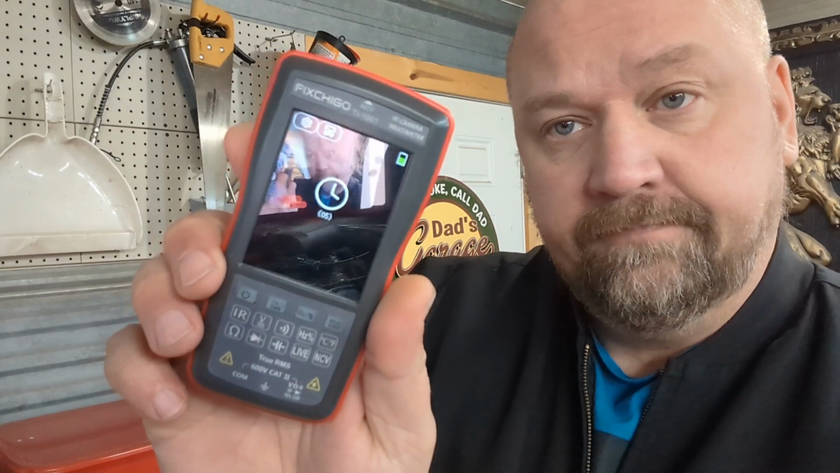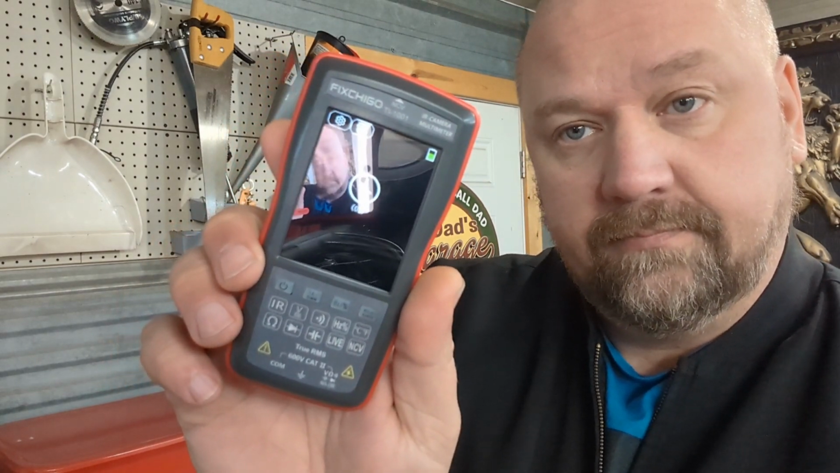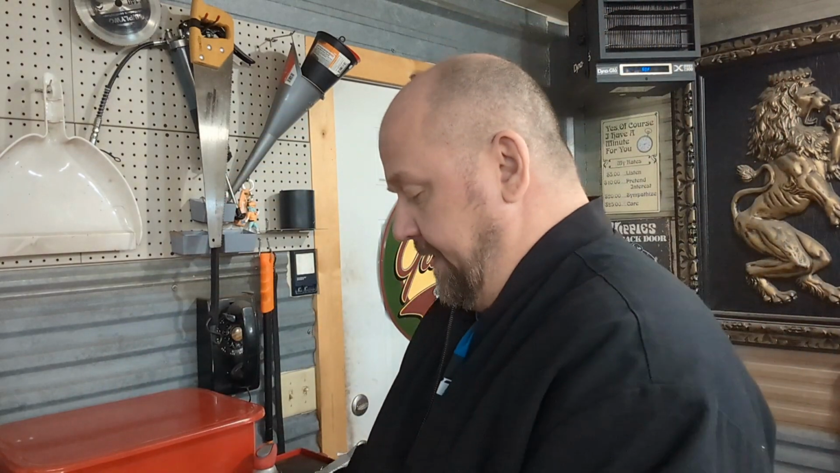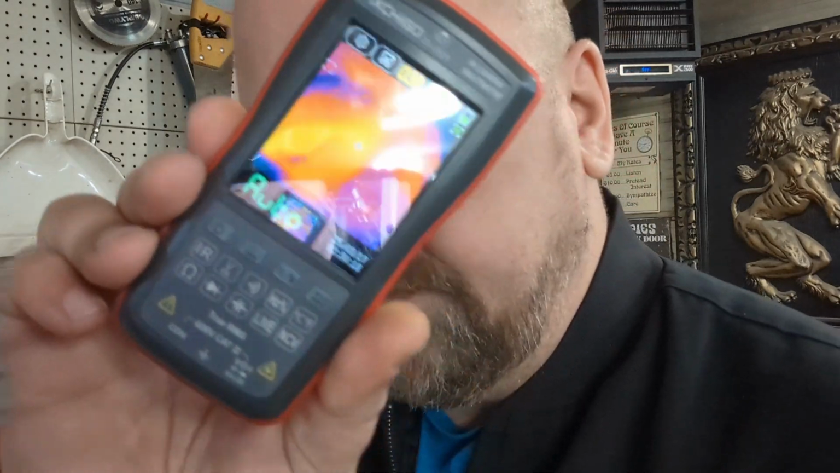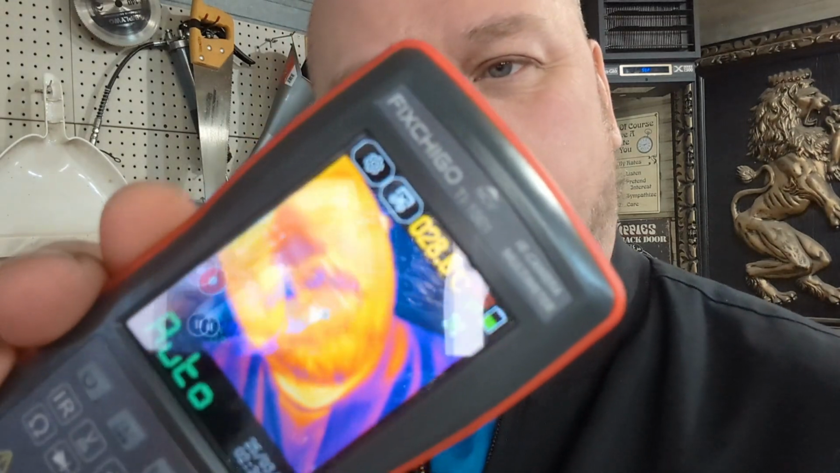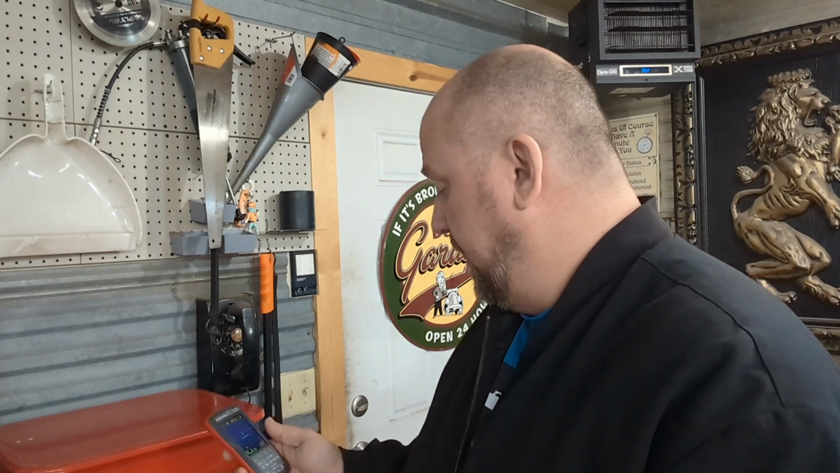Power button. Pretty nifty, huh? It's already on the camera. Oh, my nose is cold. Stop messing around. Serious business. Anyway, well, we got that working. It says it's on auto.